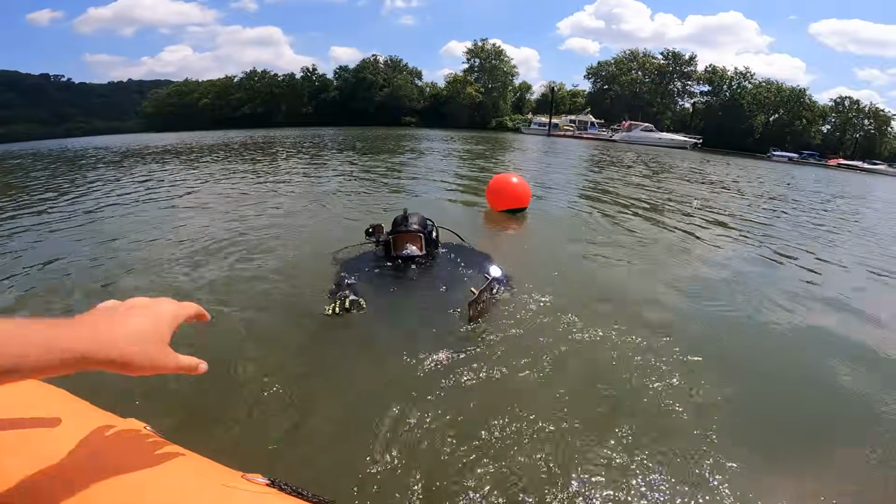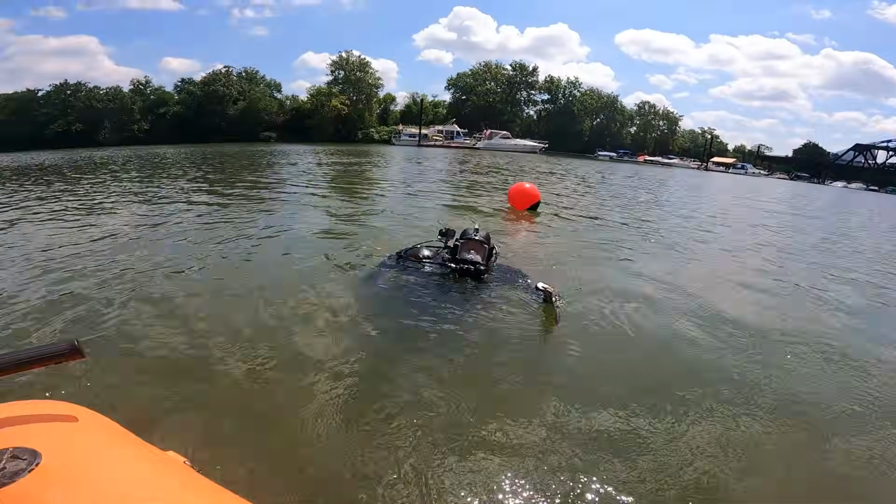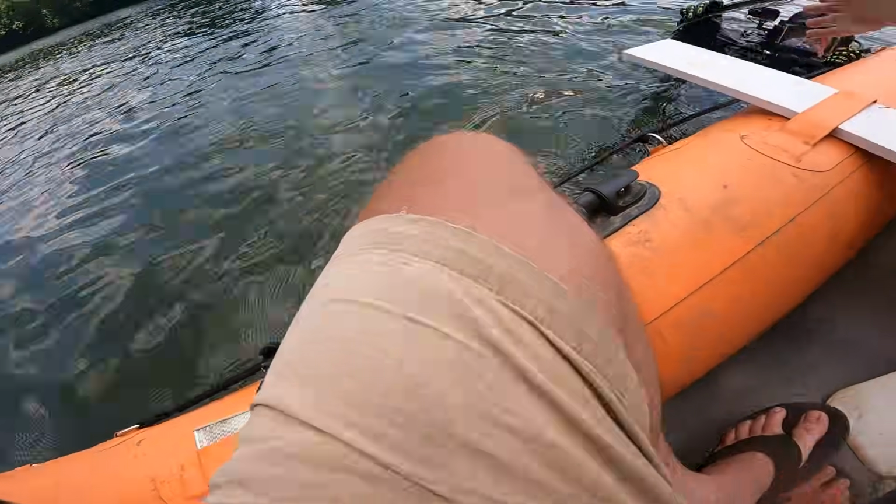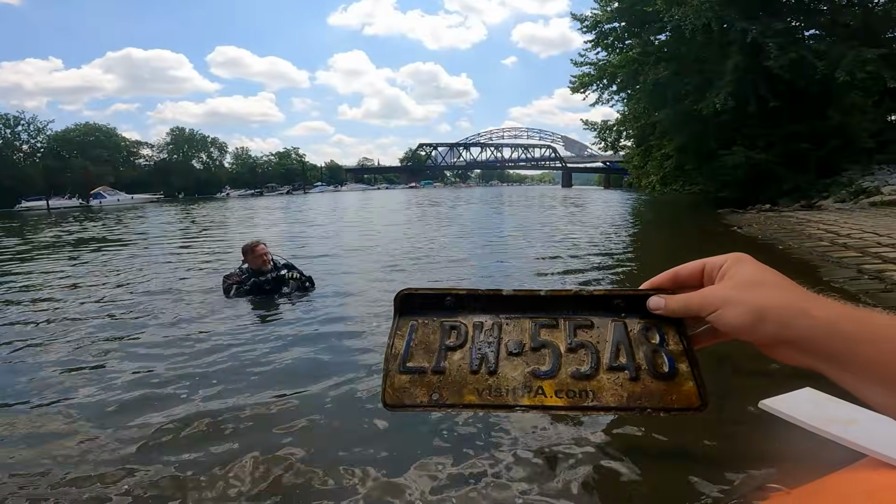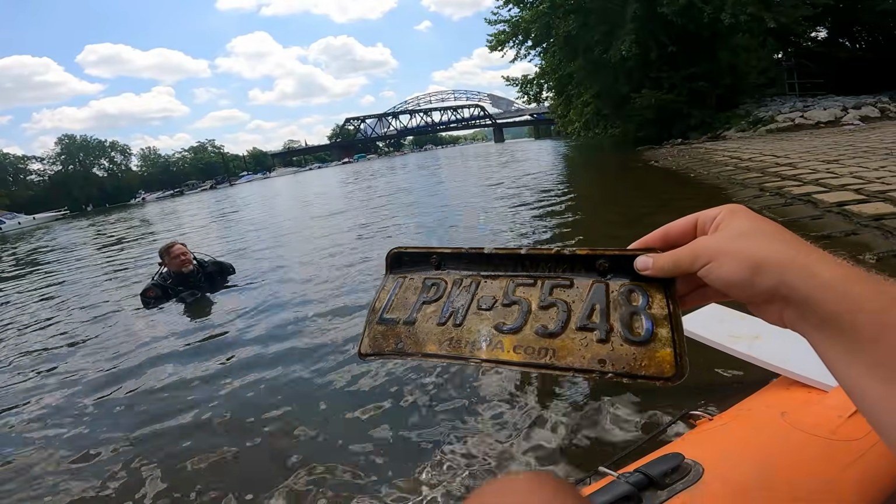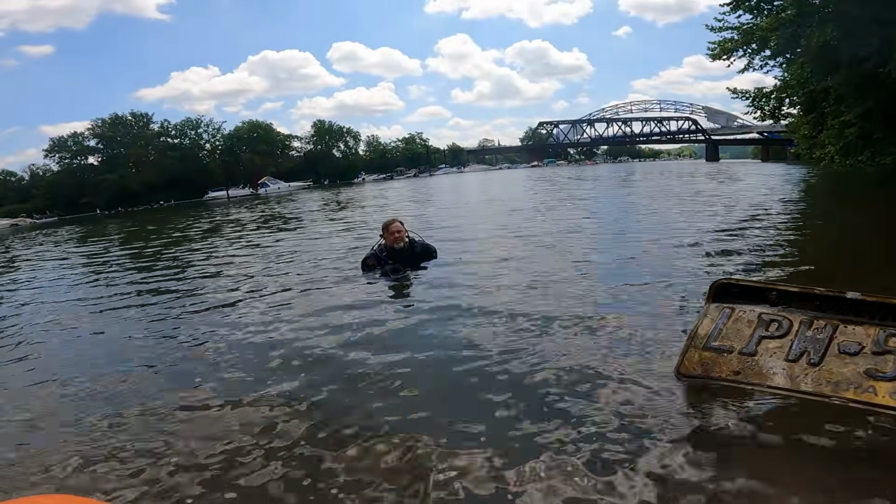Oh my gosh. I thought I had to swim. Is it clear? Clear now. Can you grab that? Okay. You were able to get a plate. LPW 5548. For some reason 5548 sounds familiar to me. Well, it is a red Chevy Equinox. I was way off, it's an SUV.